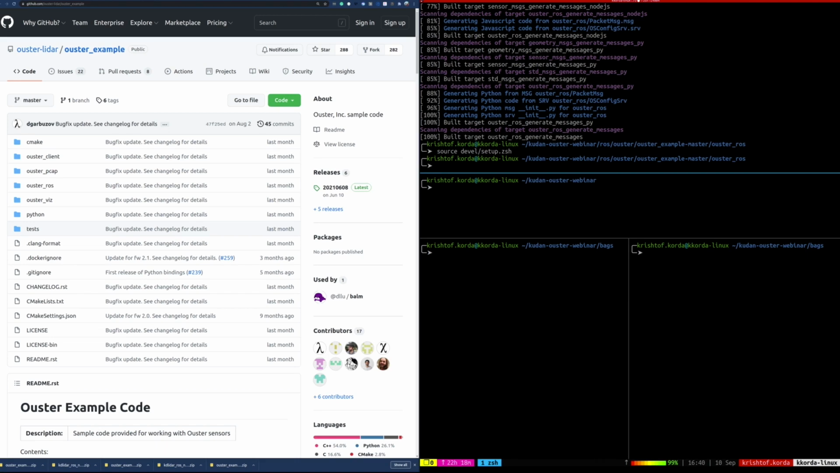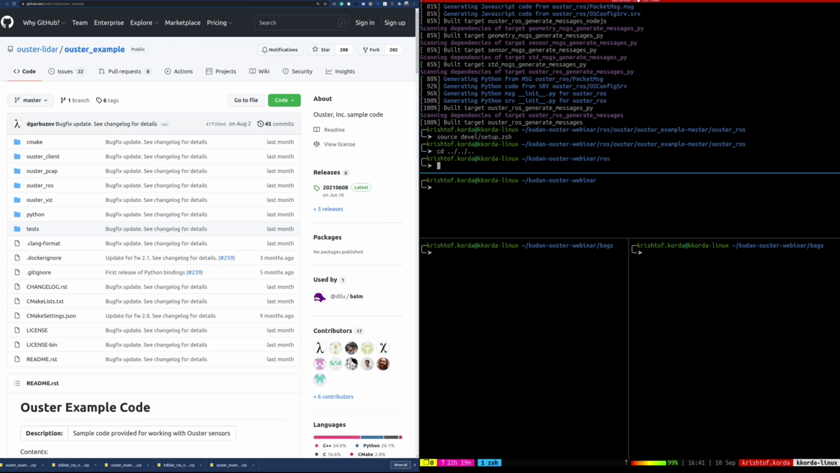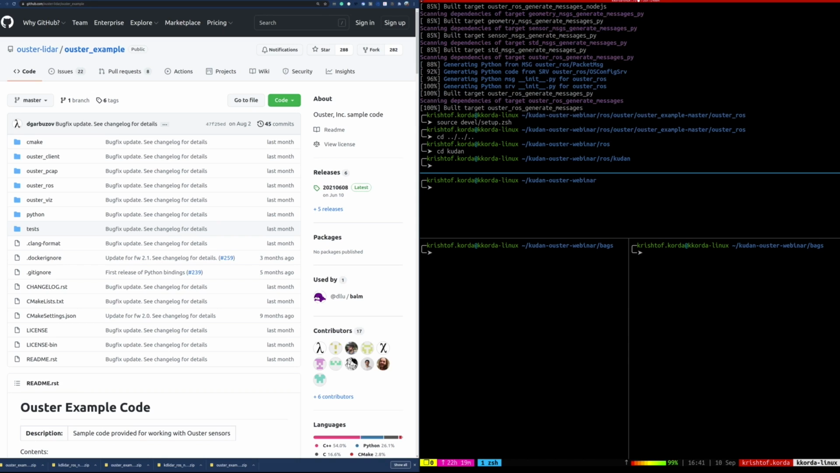Great. So what that does, it sets up the paths in the background for the terminal, so all of the packages and everything can talk to each other, and everything's on the path, so it can be accessed. Cool. All right. So now that that's set up, let's go back a few directories. We're going to go back to the Kudan one, and that will help us to build that node as well. So let's change directories into Kudan.